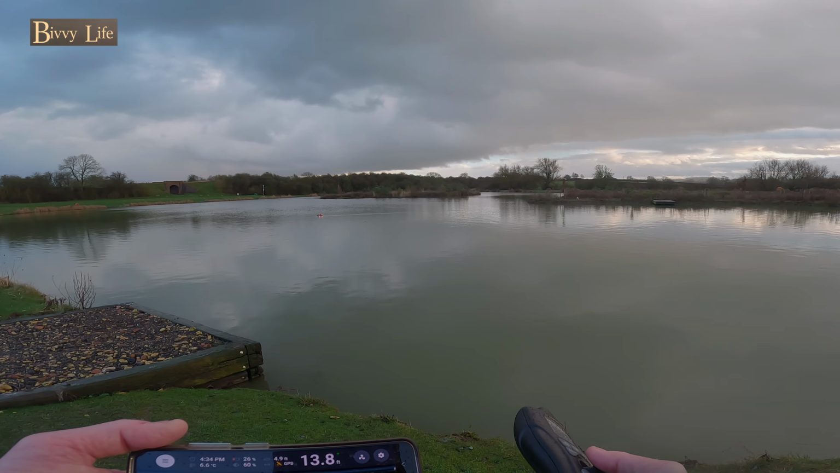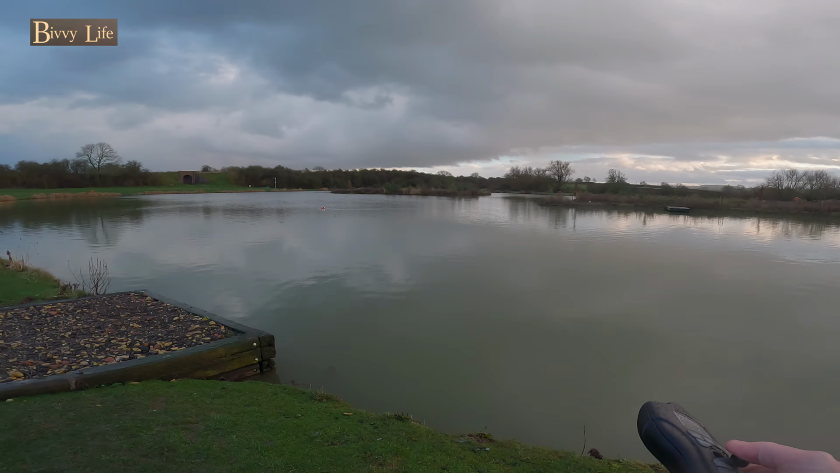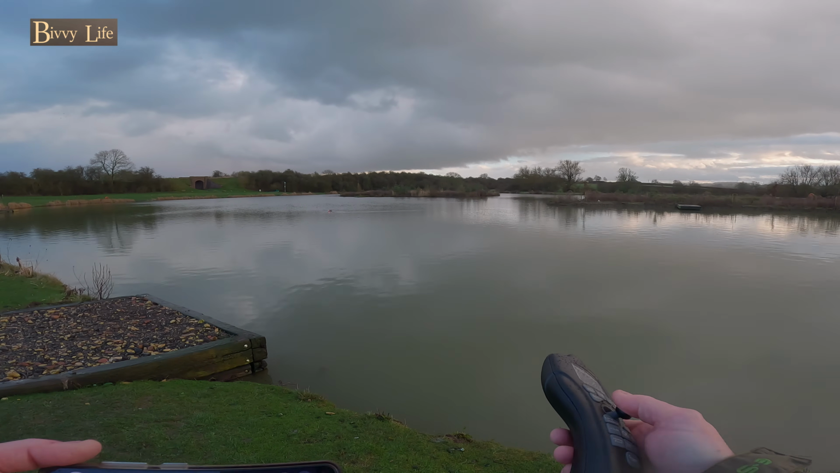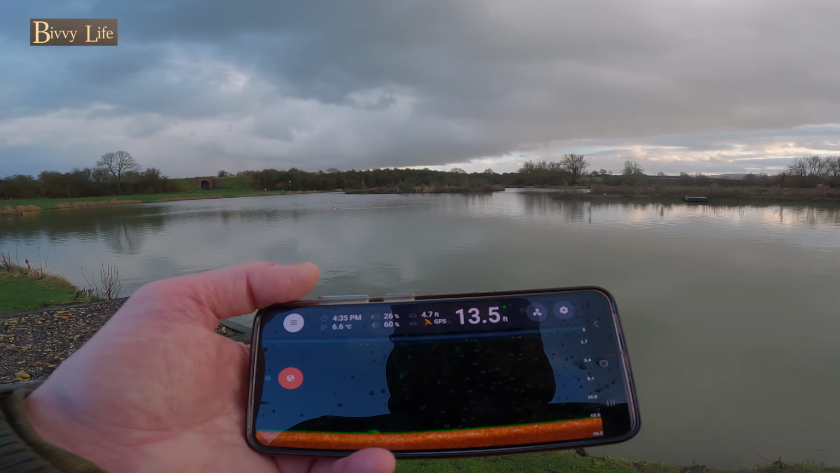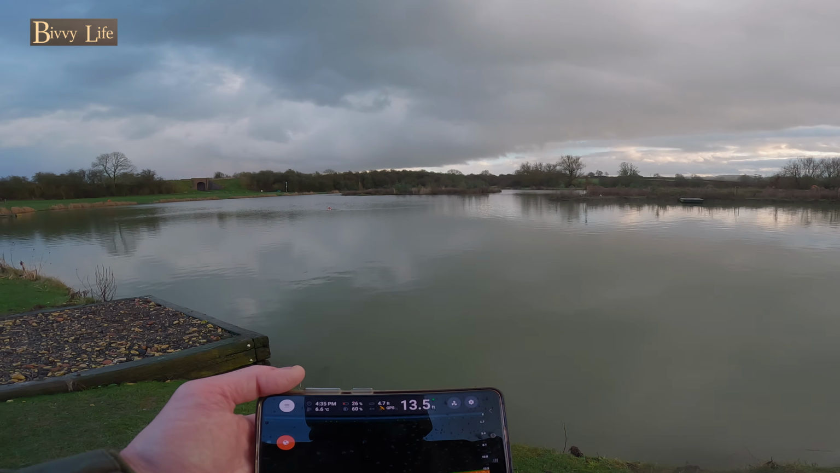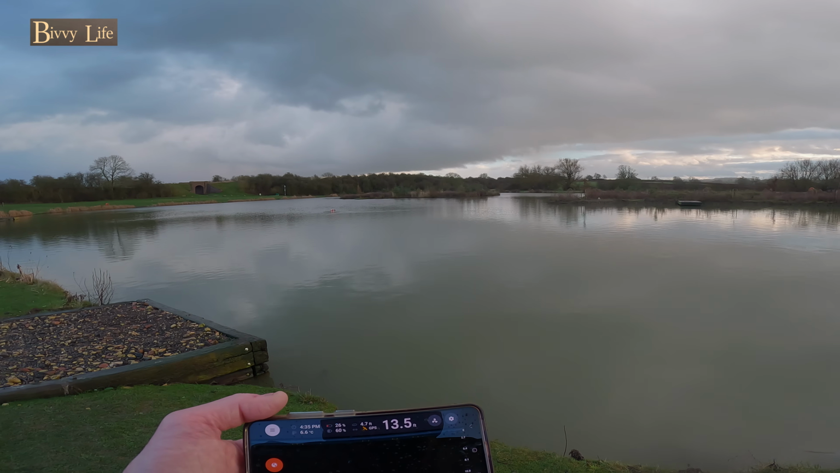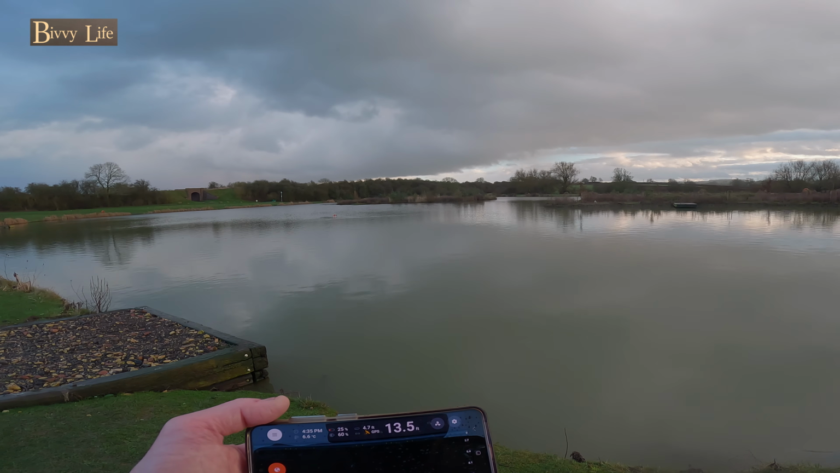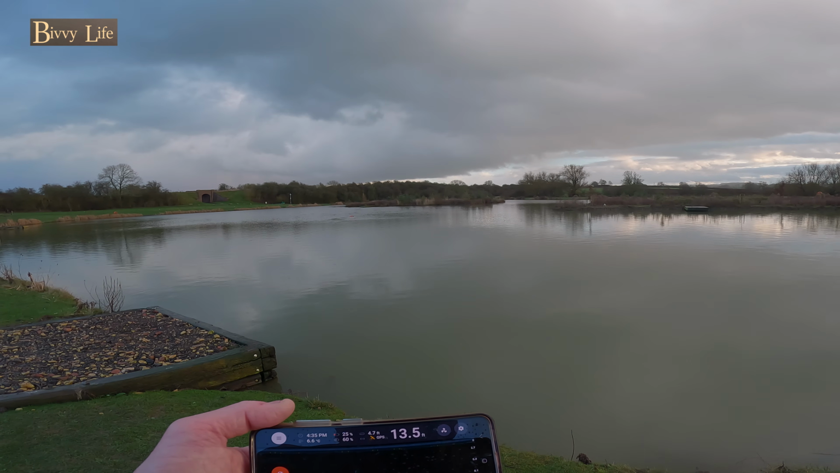Just come a bit further to the right here. 13.5. The boat's had some welly today.